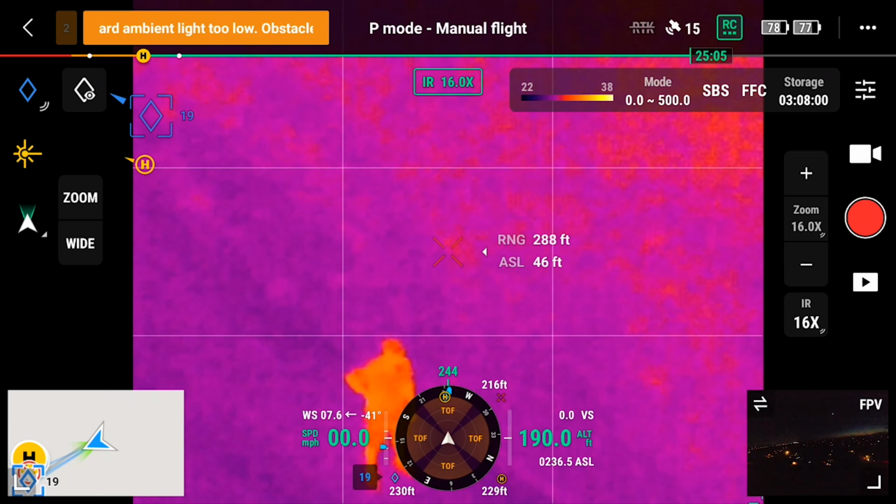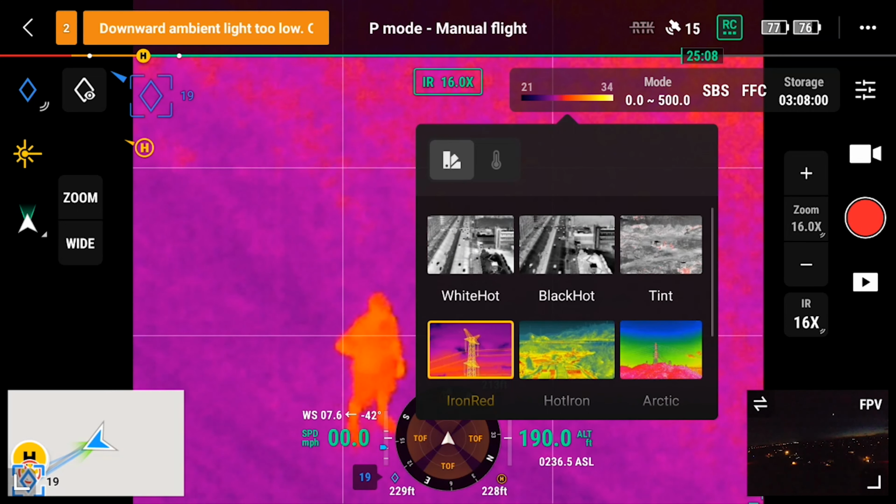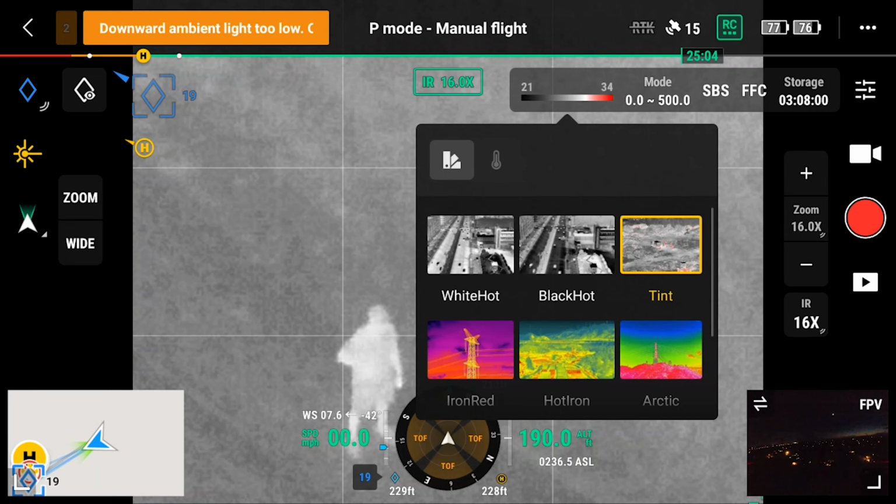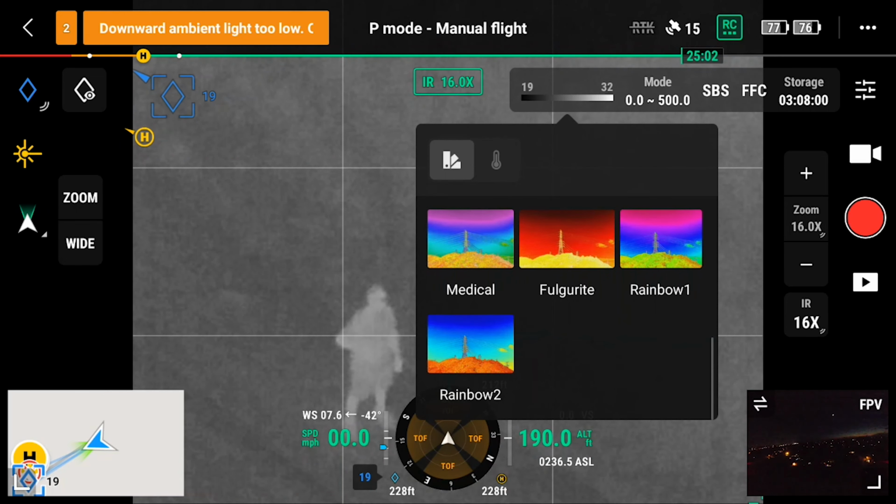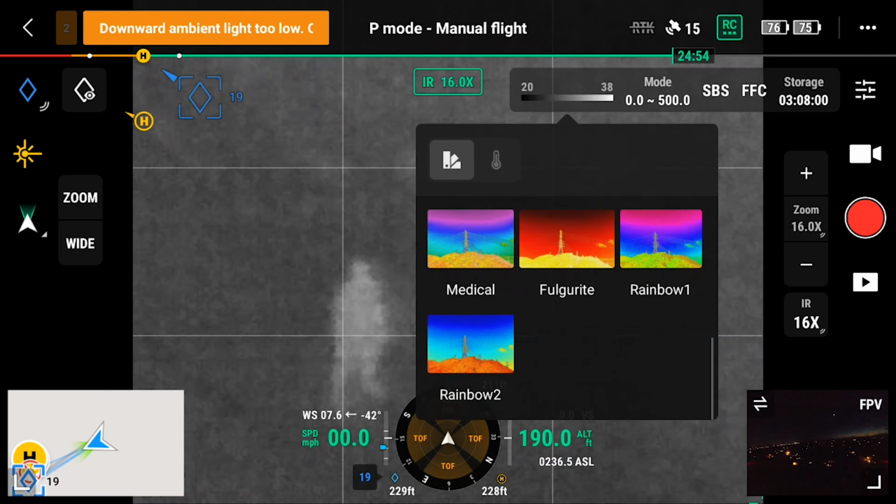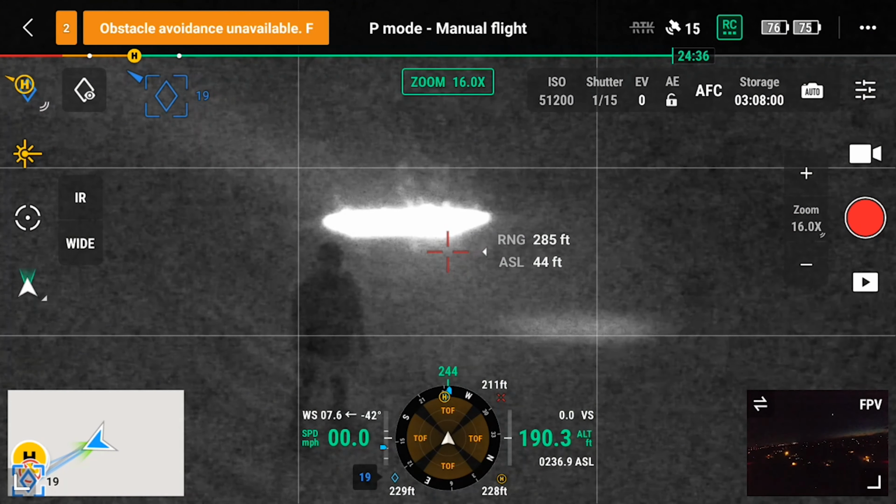Now, I also did one more test where I wanted to see if I could make out a weapon with the H20N. So I had my friend draw his pistol from his side to see if we could make it out. And if you're looking closely, whether you're looking at the Starlight sensor or the thermal data that we've achieved, you can make out that he is holding something in his hands, which is useful for law enforcement as they are gauging a situation, determining the risk factor before they send somebody in there to make contact with somebody. It's honestly invaluable information.